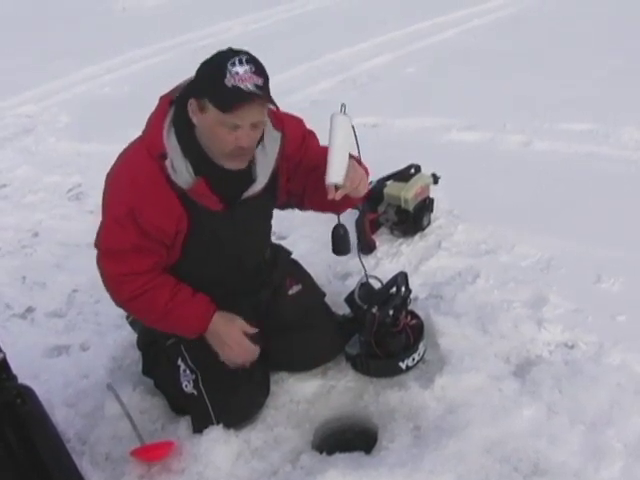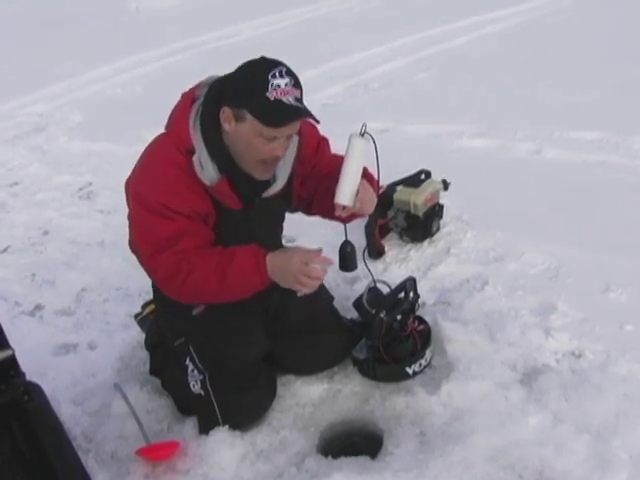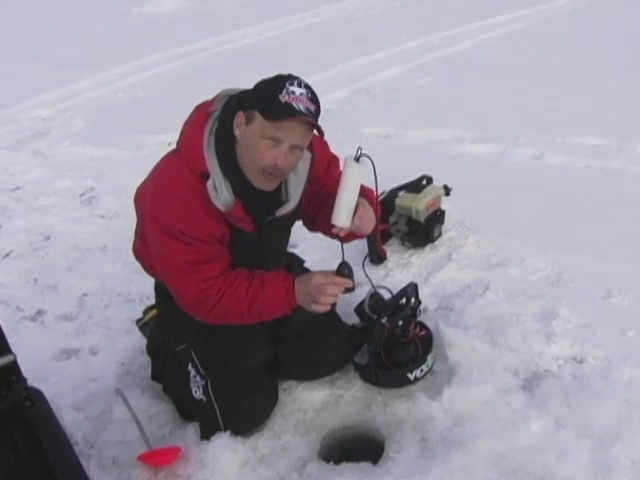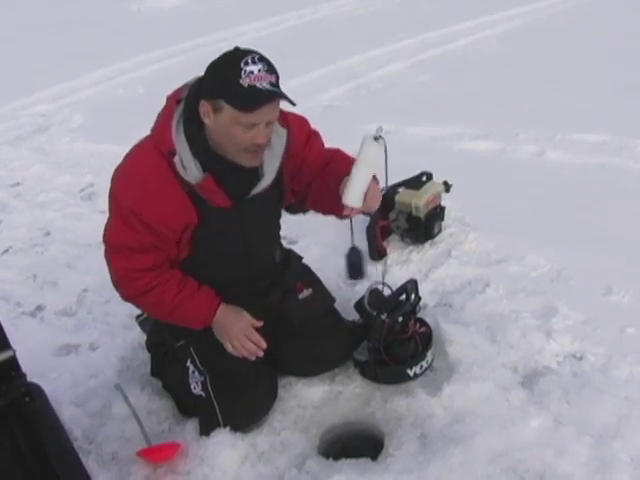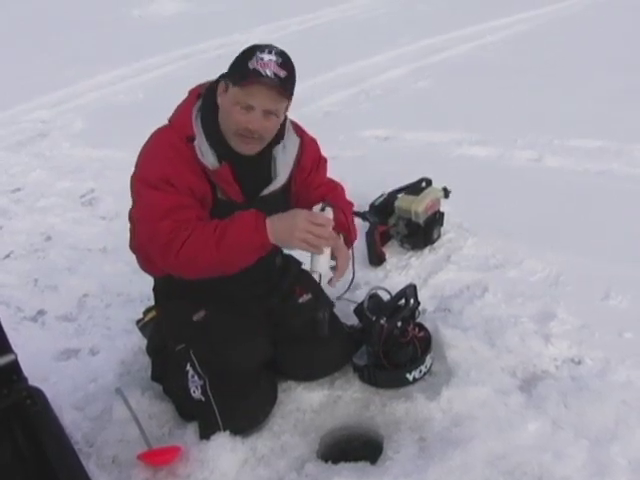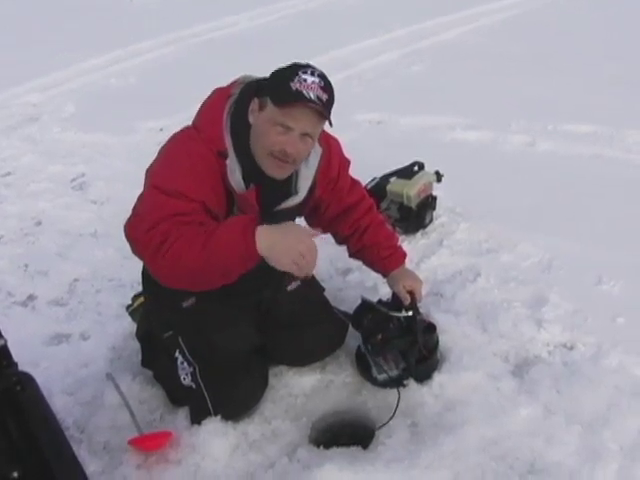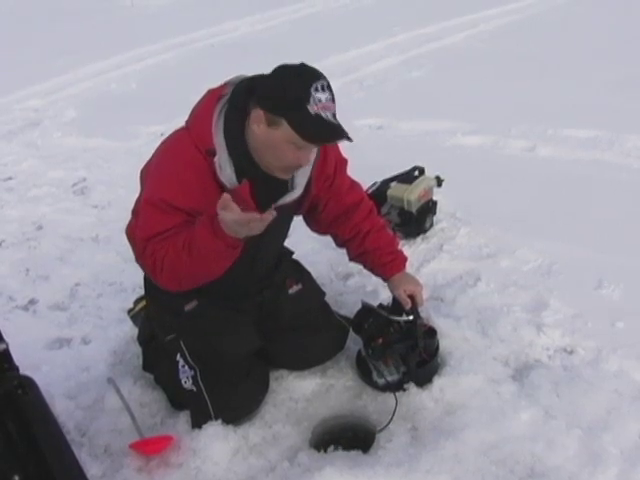Now, 20 years ago, they used to use a little arm to stick a formal transducer down, and they had a level on top of the transducer. Nowadays, it's a self-leveling transducer. Works really good. We're just going to plop this baby down the hole. Now, the transducer both sends and receives the signals down below.